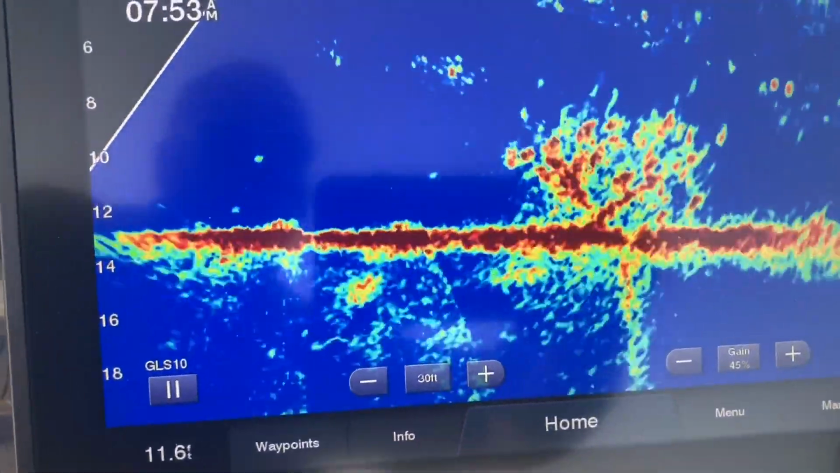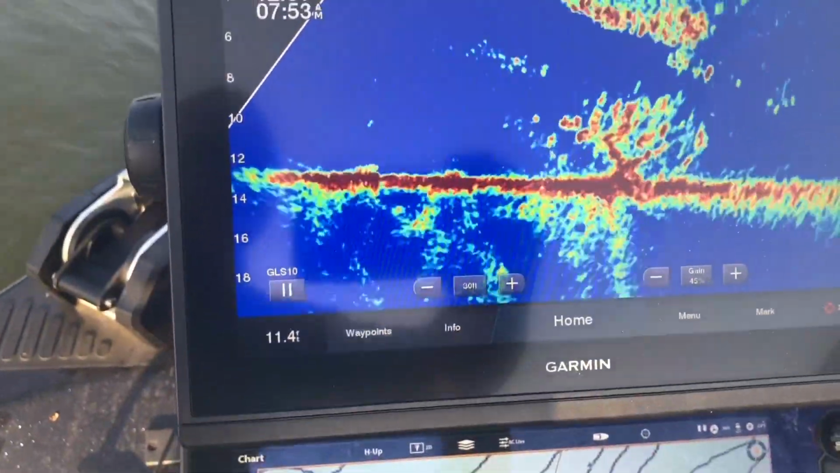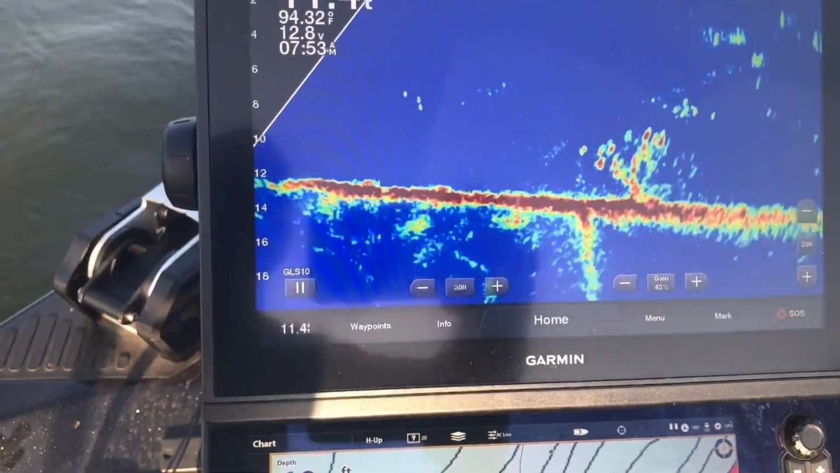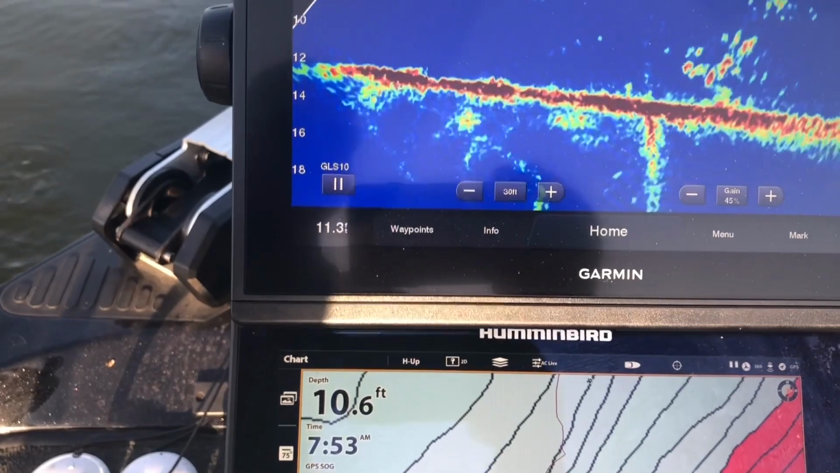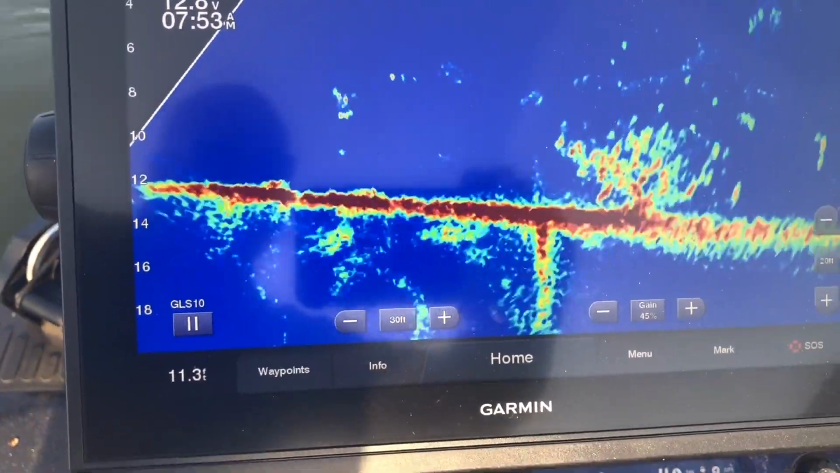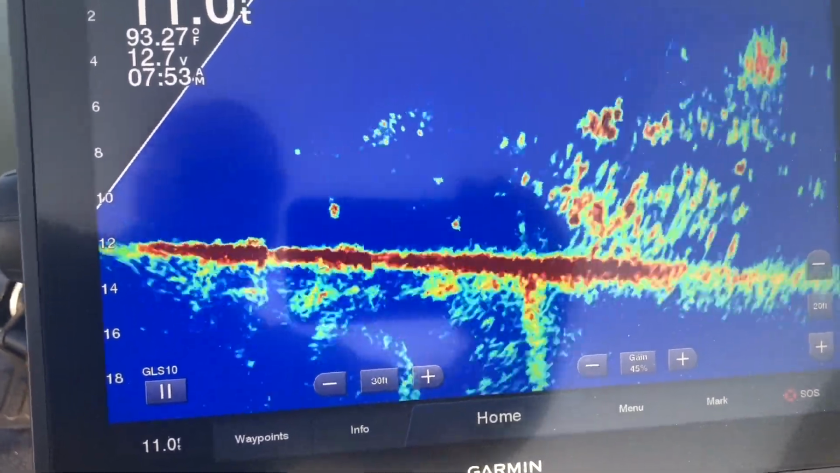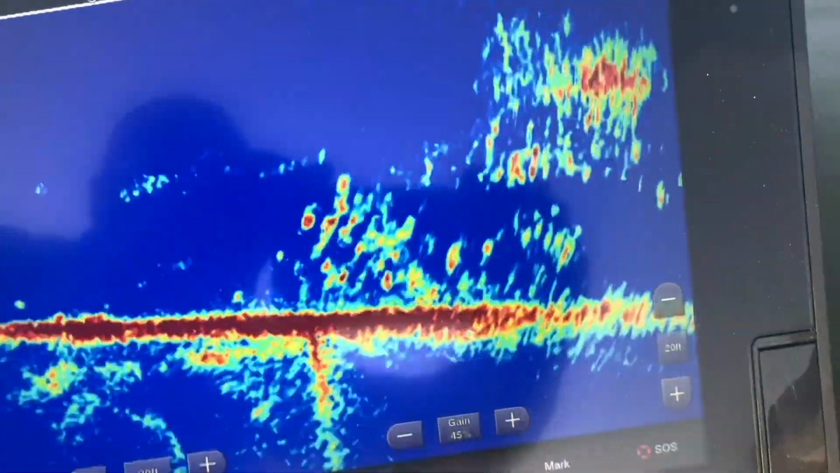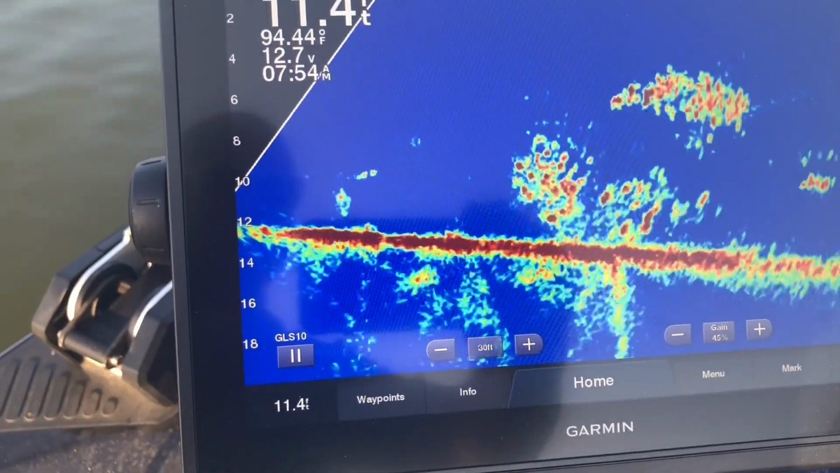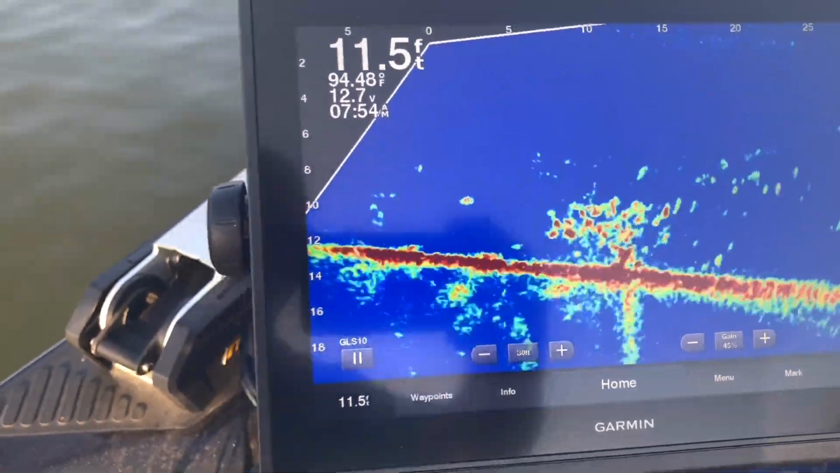There it is. Got her there. Got fish in it. Got it right there.